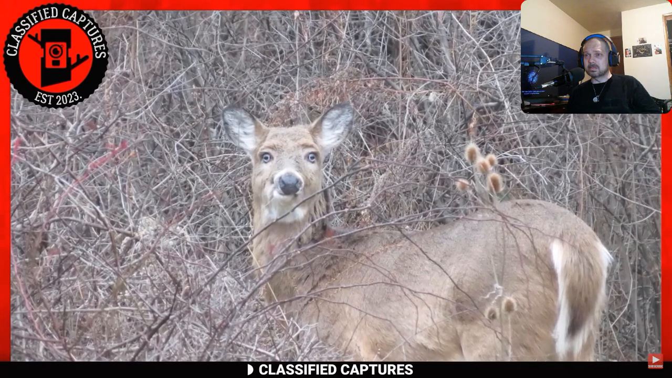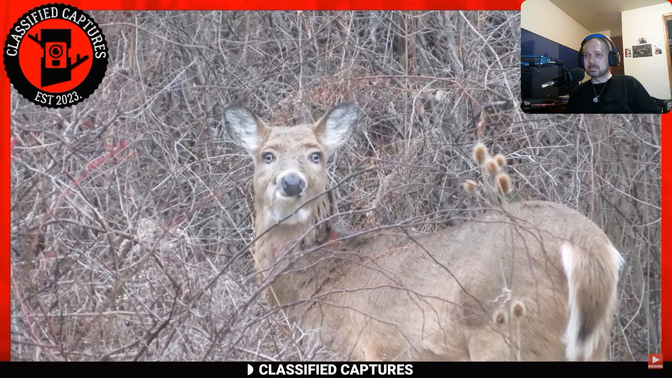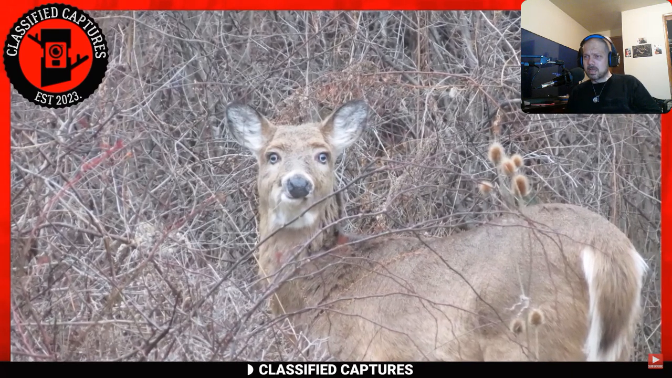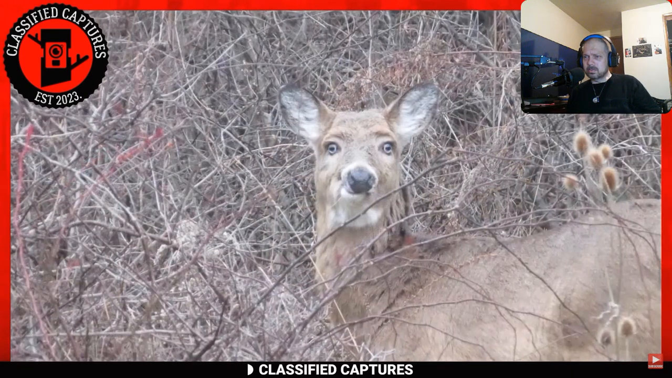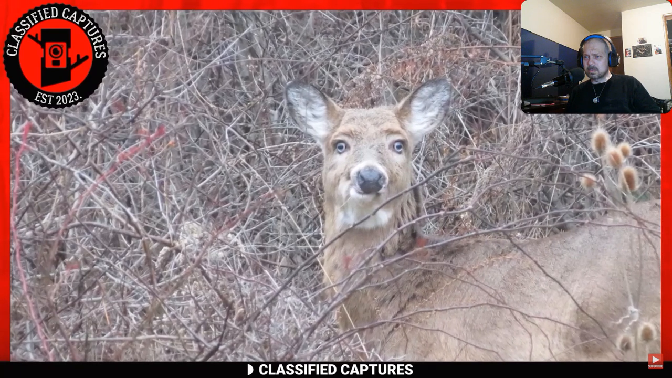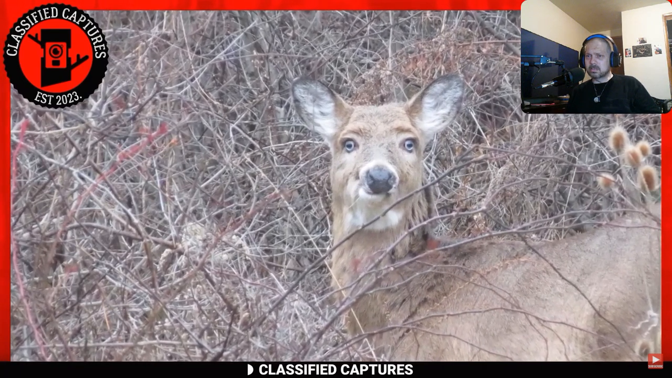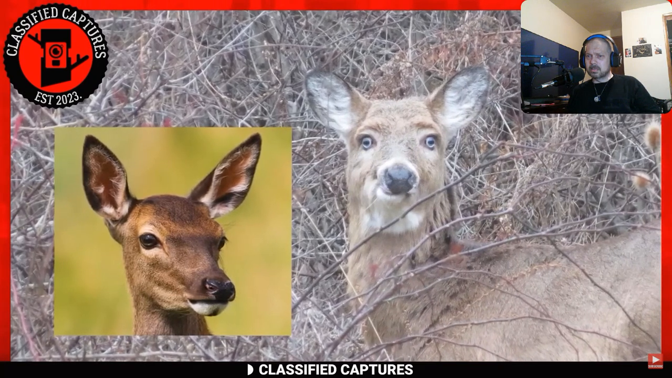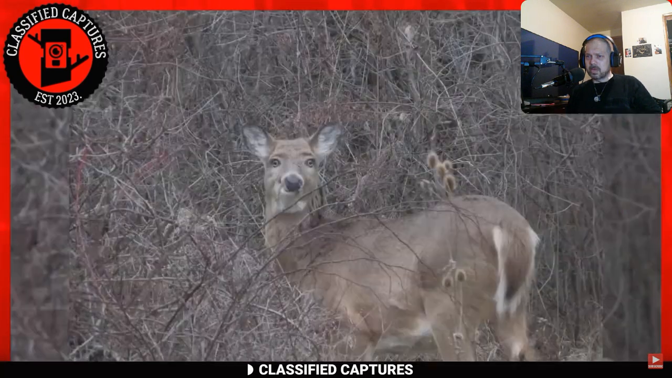For one, it has forward-facing eyes, which has left many in both scientific and paranormal communities wondering what's going on with this deer. If you're confused about what I'm referring to, get a picture of a normal deer and compare it side by side with this particular one. Do you see it? Their eyes are on the sides of their head.